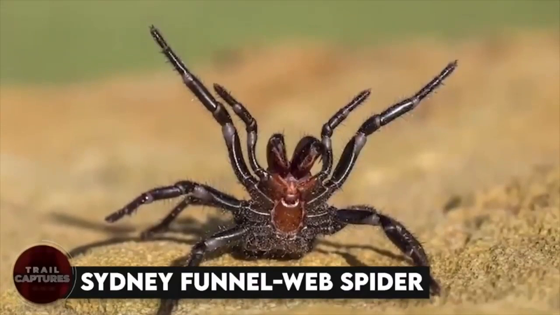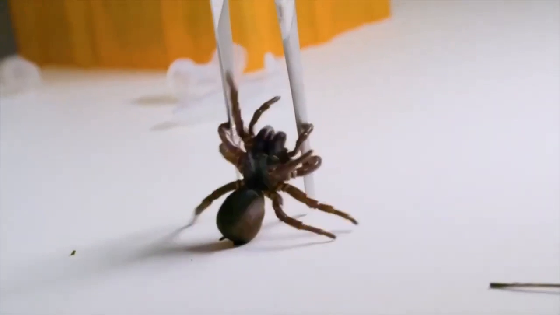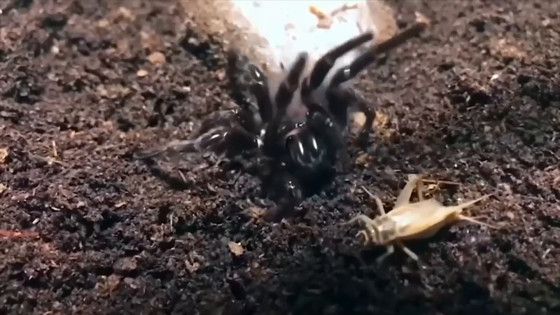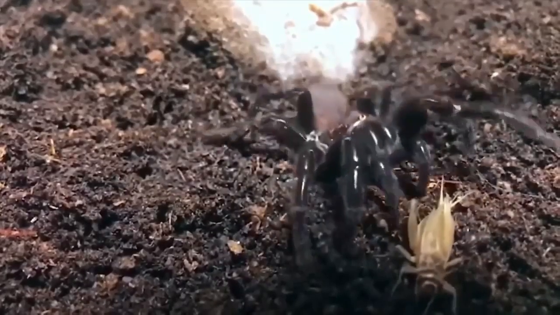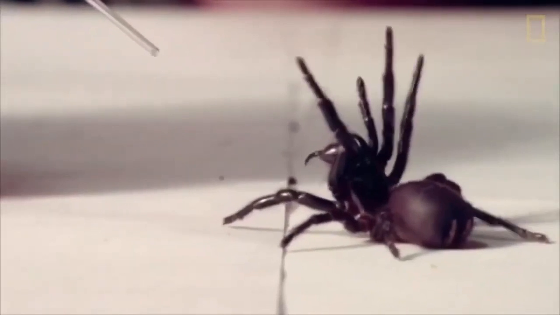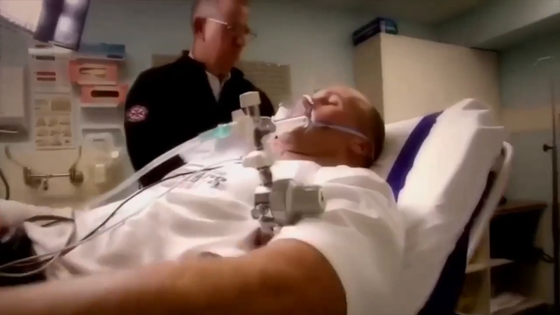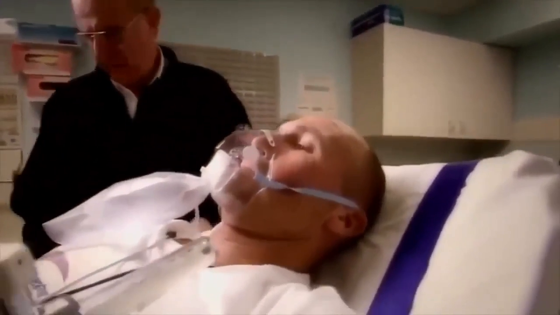Sydney funnel-web spider. Did you know that the Sydney funnel-web spider is basically the Australian funnel-web spider's BFF? And let me tell you, their venom is no joke. It can knock you out faster than a kangaroo bouncing on a trampoline. Plus, if you get bitten by one of these creepy crawlies, you could end up with respiratory failure or even die.